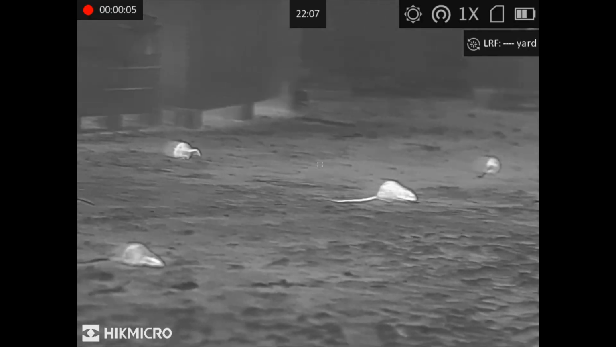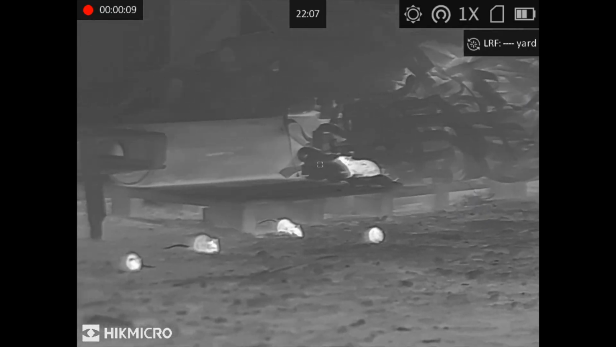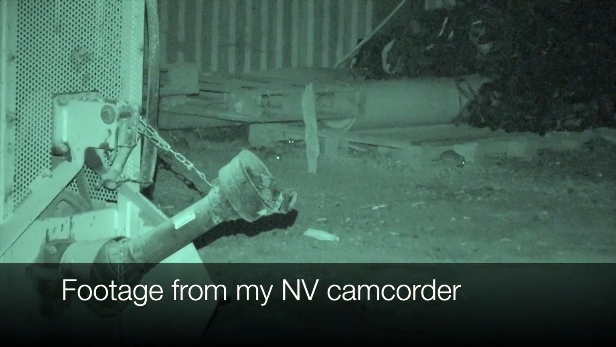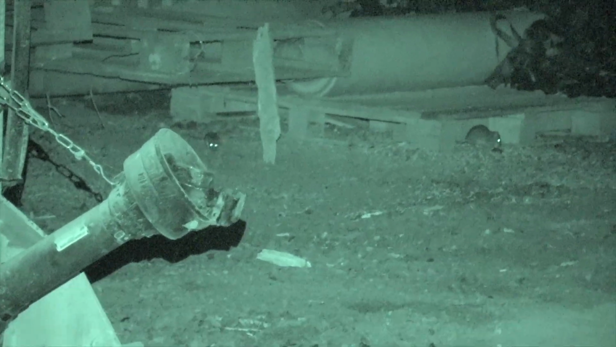So this is later that same evening. That wet weather gave way to a storm that would locally claim the lives of several large trees in the area. But all that ambient noise from the storm meant I could stand there and film without the scaly tails even hearing or noticing I was there. I couldn't believe how many were out, and I can't wait to get back here with my gun.